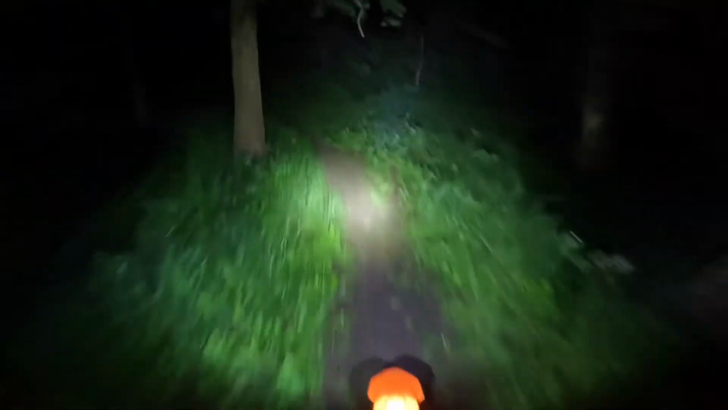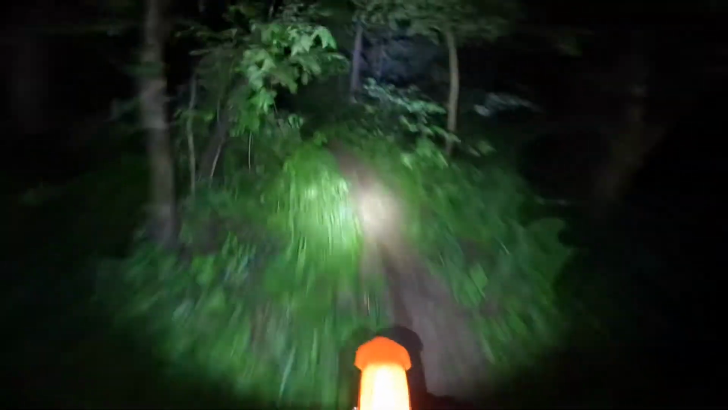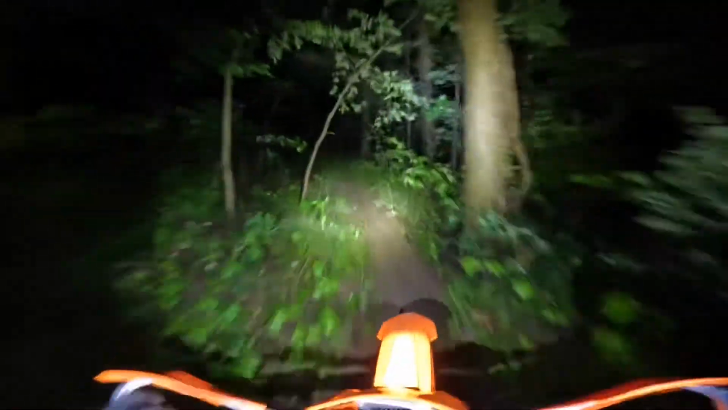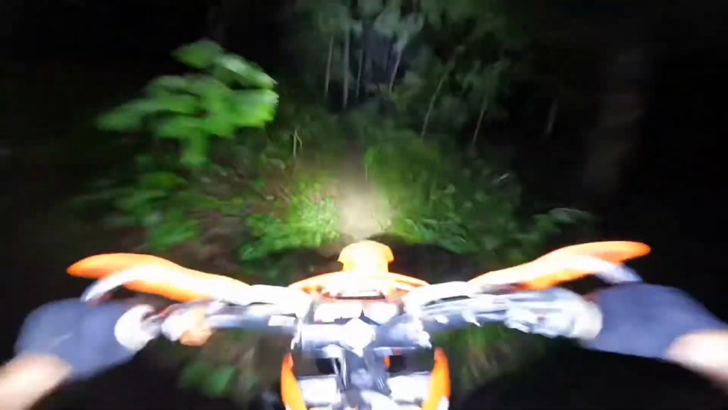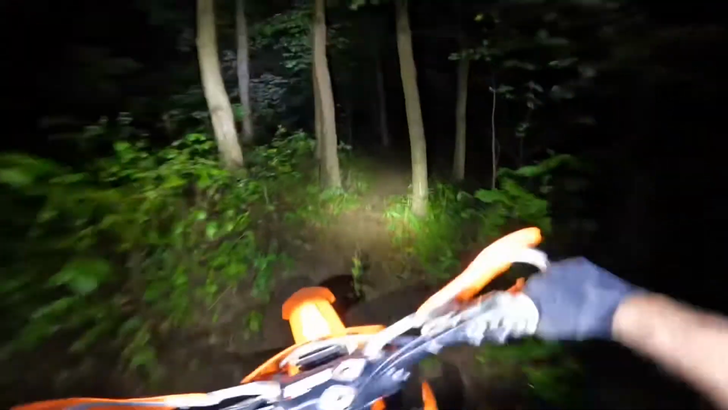Halfway take it easy and see what I got for footing. But all in all, oh, she's greasy in here. It's gonna take a little bit to get used to the shadows and everything that come with it, but trim his trails back.